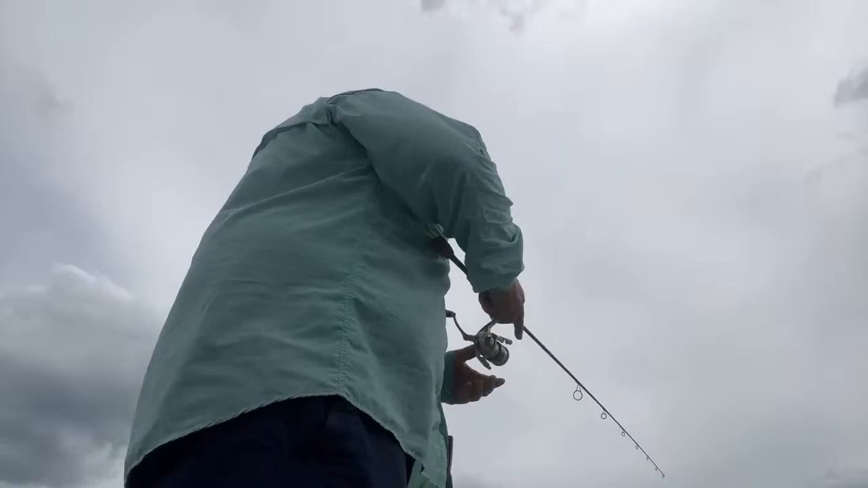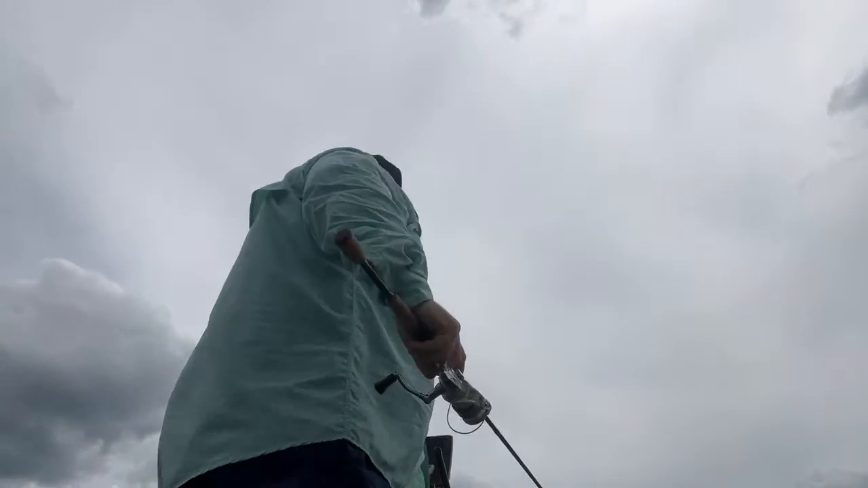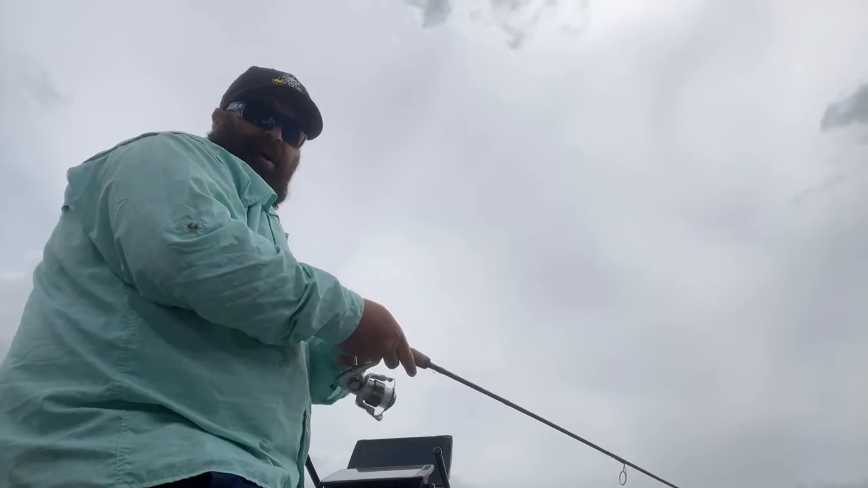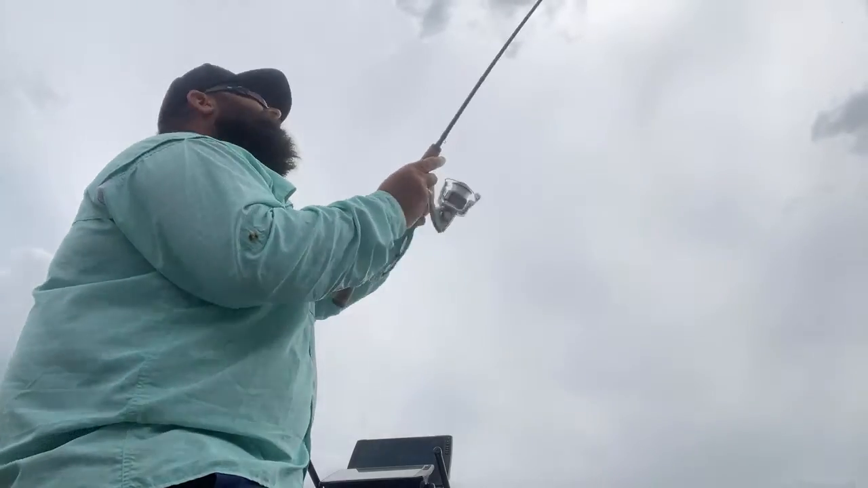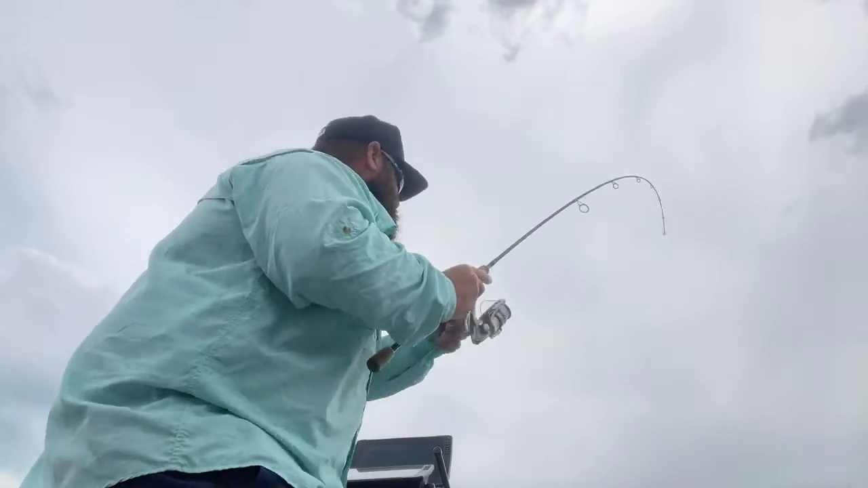Oh, I don't even have to get up. They're sitting right there in front of me. And I'm using the Livescope to stay on the school as the schools move around, and to try to find a little bit bigger school. All right, there's a bite. Doesn't feel big yet, but they do get bigger as they come.